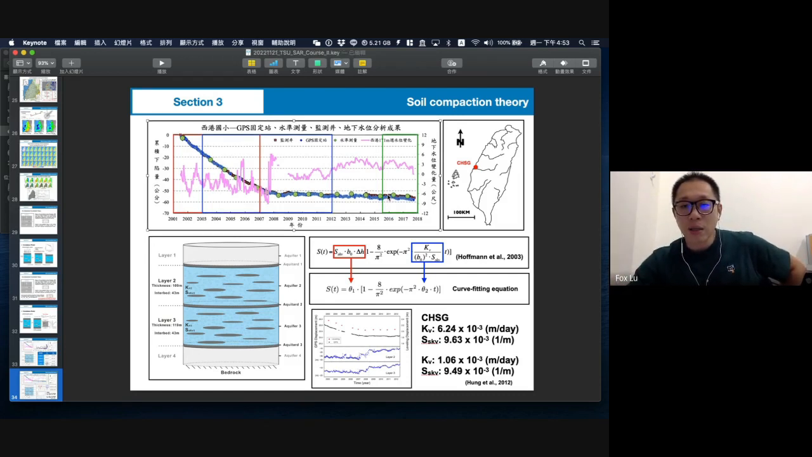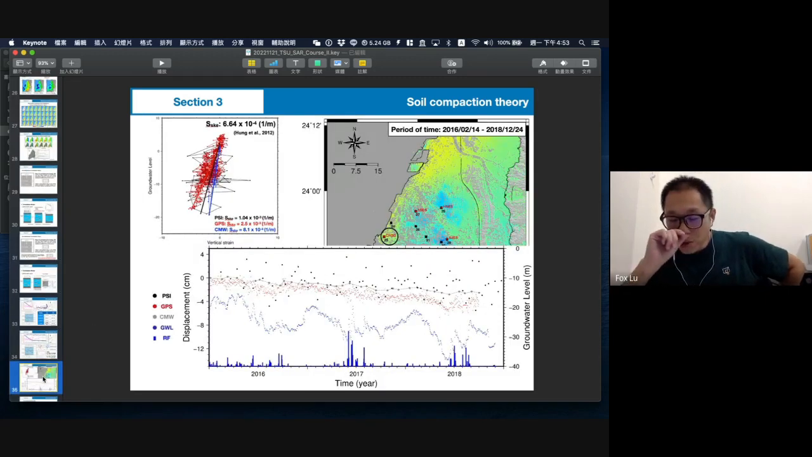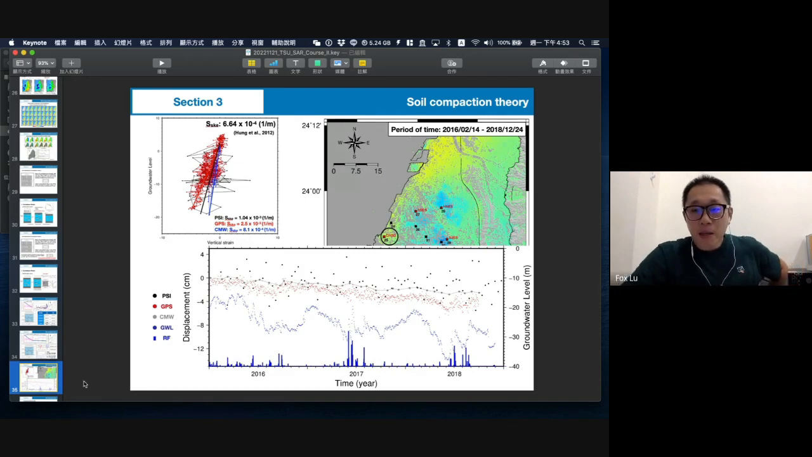So at that time we tried to use InSAR data. Here is the PSI result, and this is our site, and this is the time series behavior from 2006 to 2008. The red point is the GPS, the gray is the compaction monitoring well, and the black is the InSAR time series.